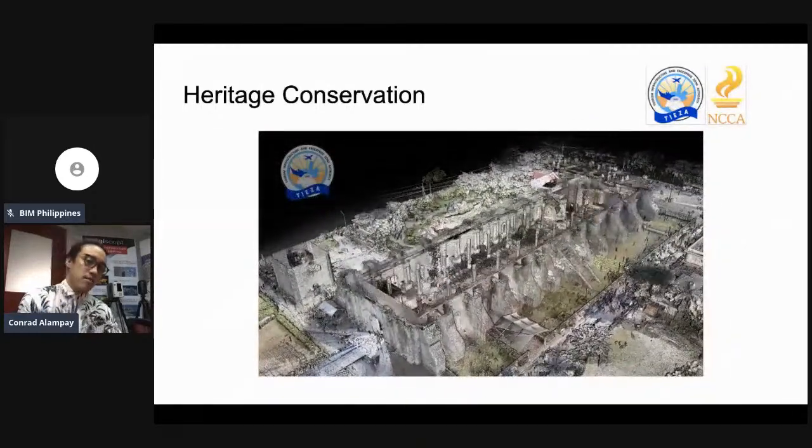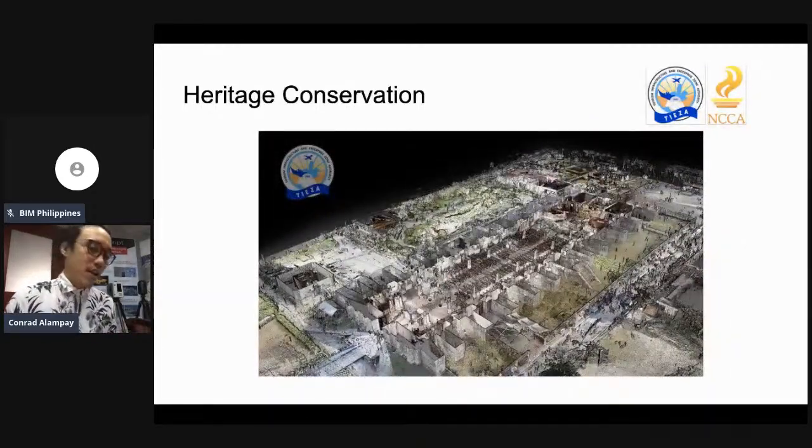So initially, ang problema talaga ng mga heritage structure natin, walang data eh. So like for example, may mga assessment tayong gagawin. We need to renovate, di ba? Anong gagamitin natin, anong gagawin natin. So doon pumapasok yung importance ng reality capture eh.